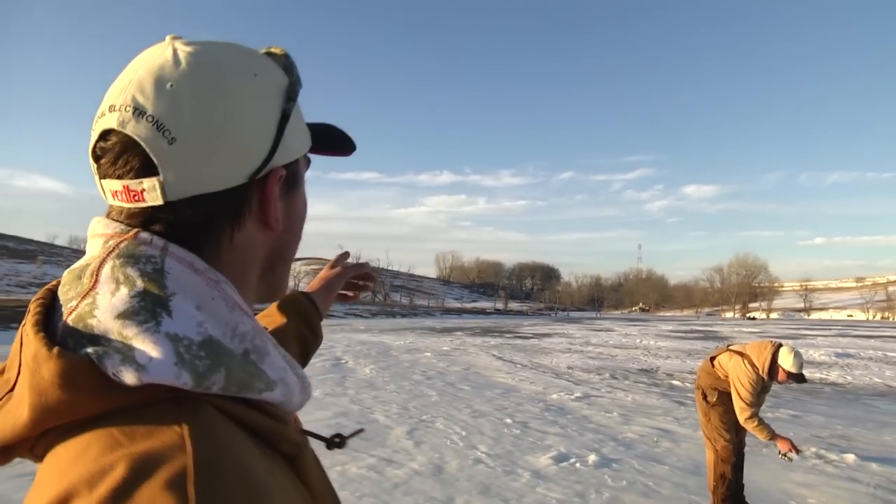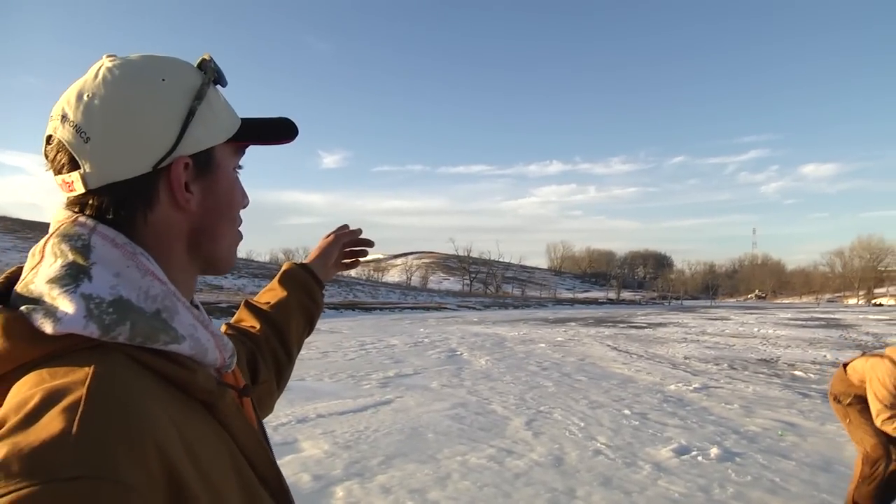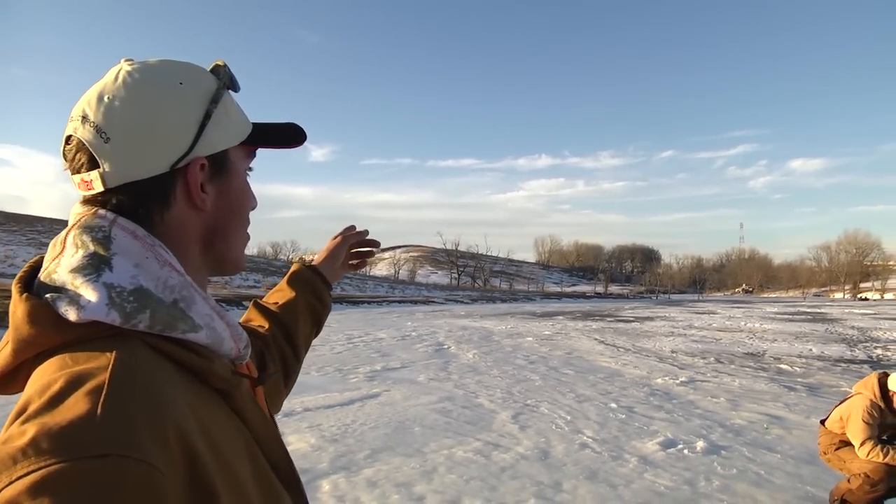The biggest crappie we caught was about 17 inches, and that's a pretty big crappie no matter where you're at. The biggest bluegill, unofficial, that a guy caught was 13 inches, which is longer than the state record. And we caught a 40-pound flathead catfish that was three-quarters of the size of me, so it was quite the fight.